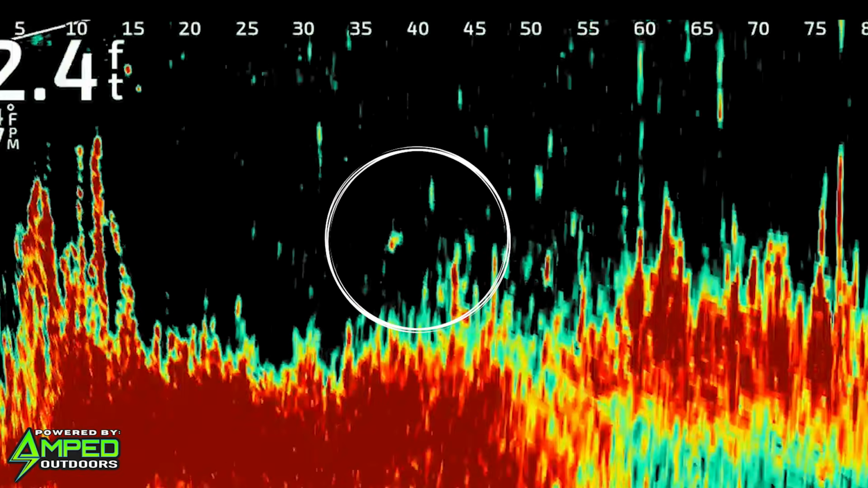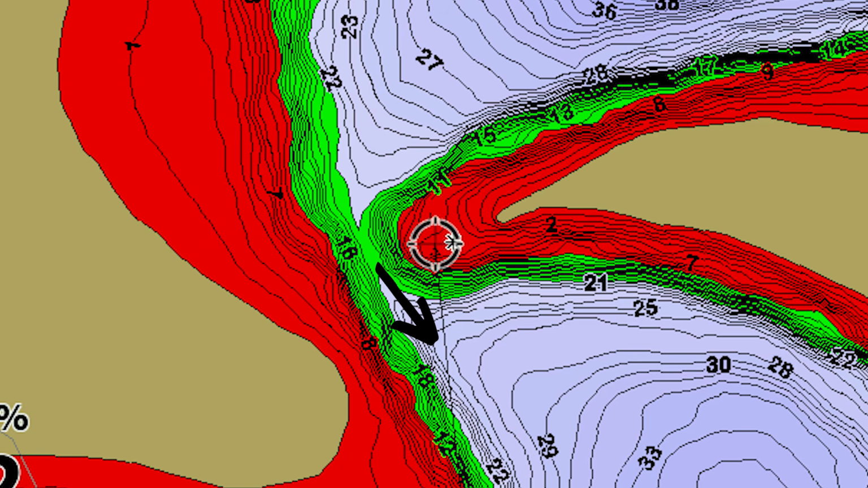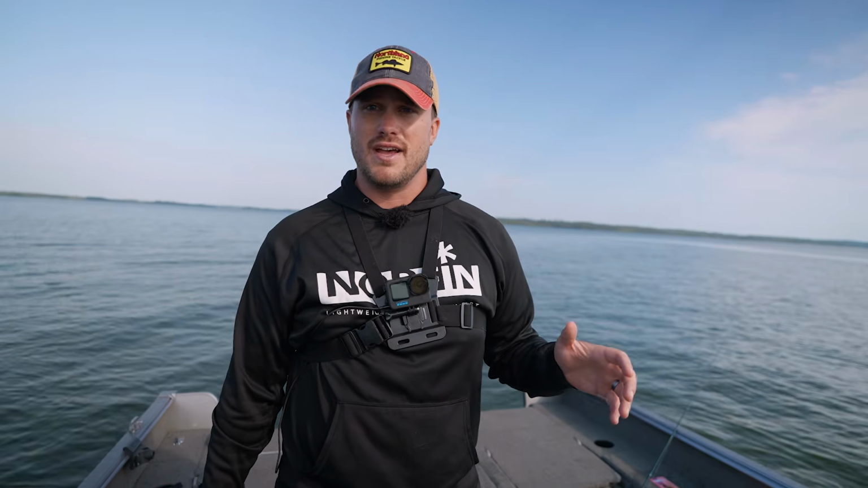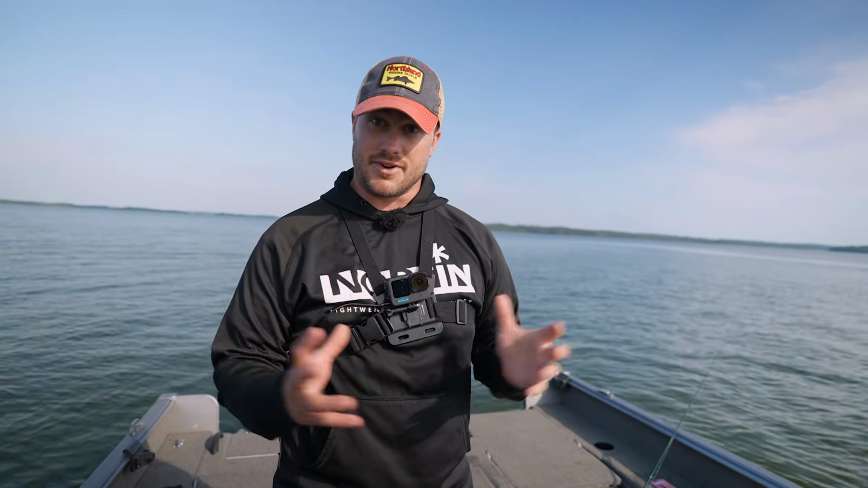So the other thing I'm going to talk about really quickly is finding current. That's another kind of pattern. If you find any of these things that we've talked about today adjacent to some current, or sometimes current is the only pattern, even some pinch point or a river flowing in, finding some current in the fall can be another key pattern to just kind of attract some bait and attract some fish.